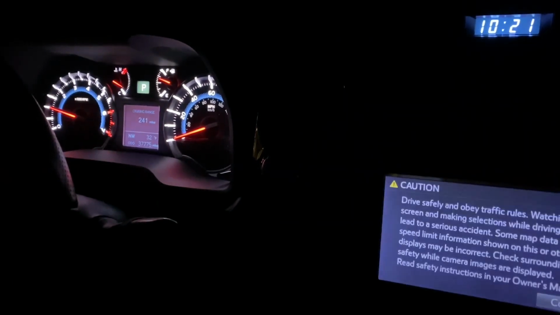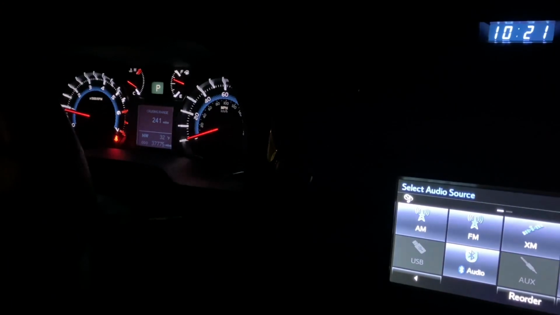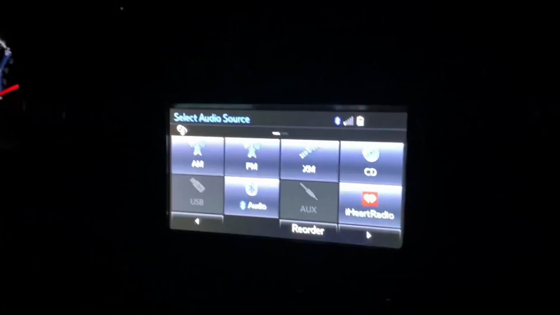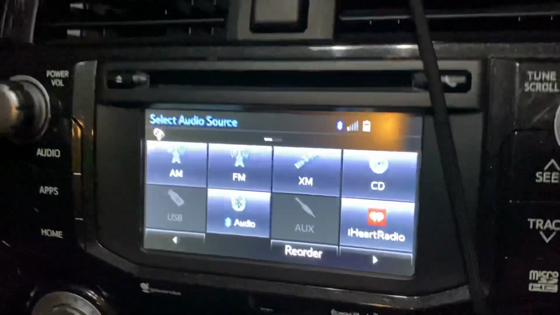Let's go ahead and see if he can turn down his instrument cluster all the way off. And on this vehicle, you cannot. I know that you can usually disable your displays here, but guys, this is a tremendous amount of light that's going to be coming out whenever you're driving down the road. So let me go ahead and figure out how to turn this display off, and we'll go from there.